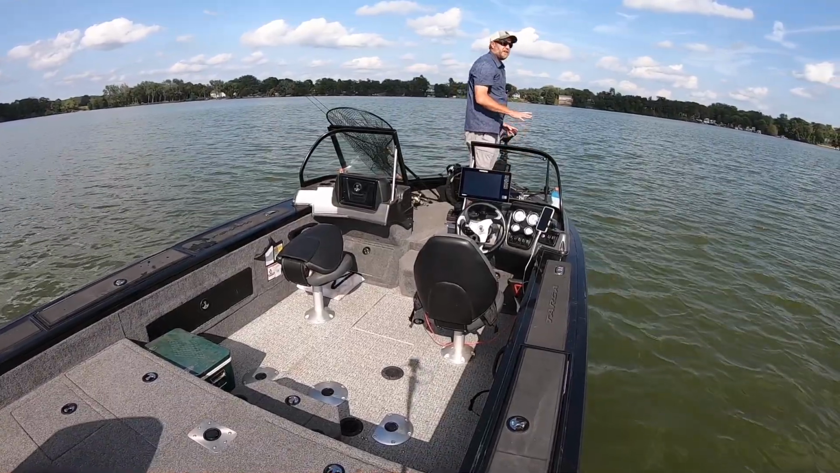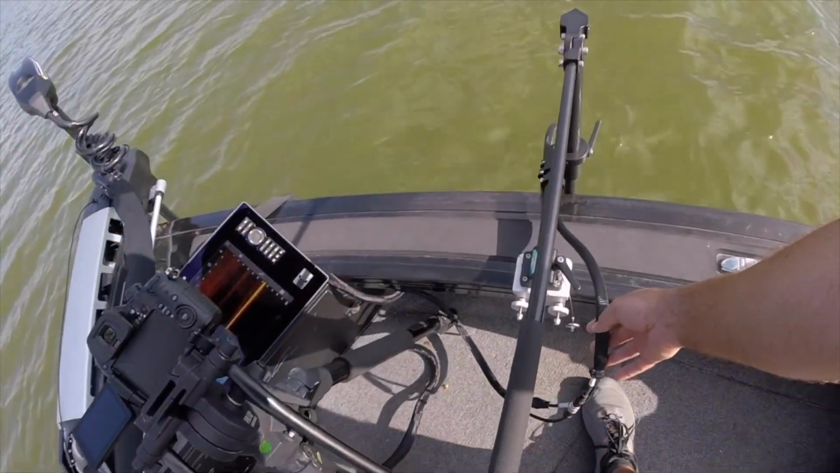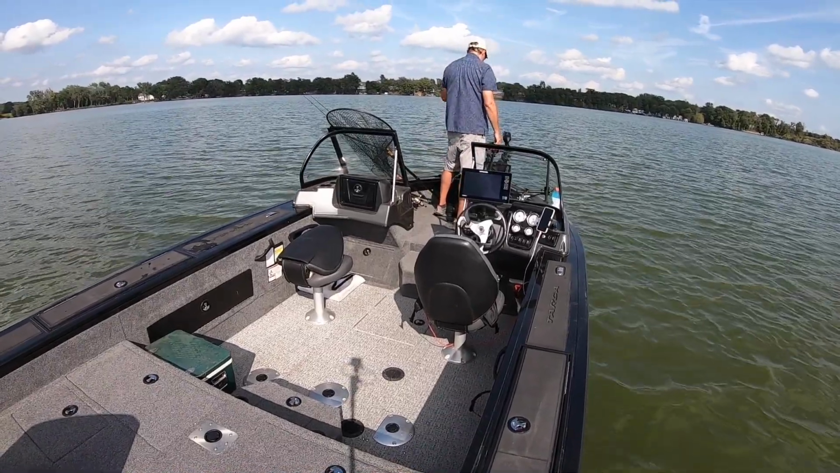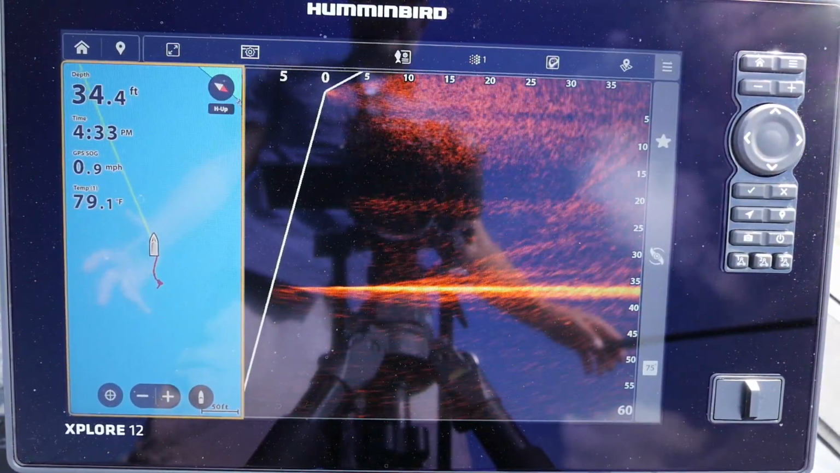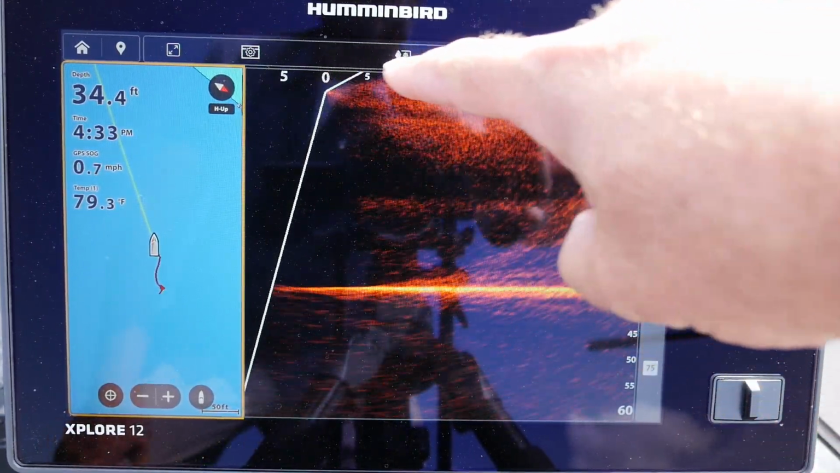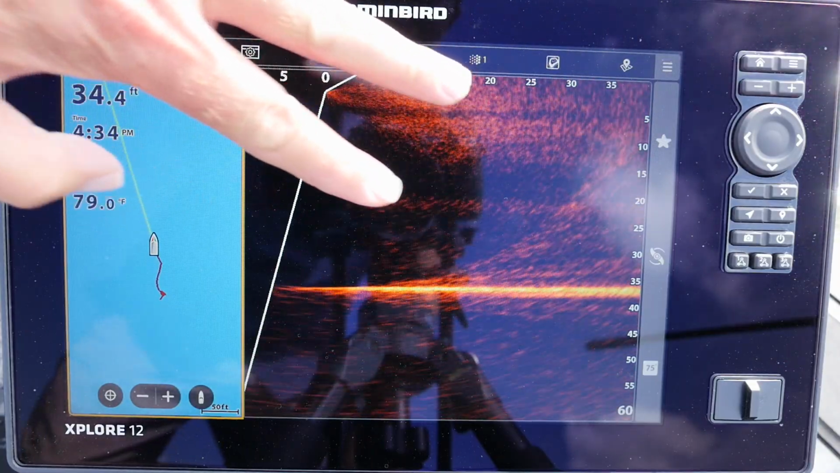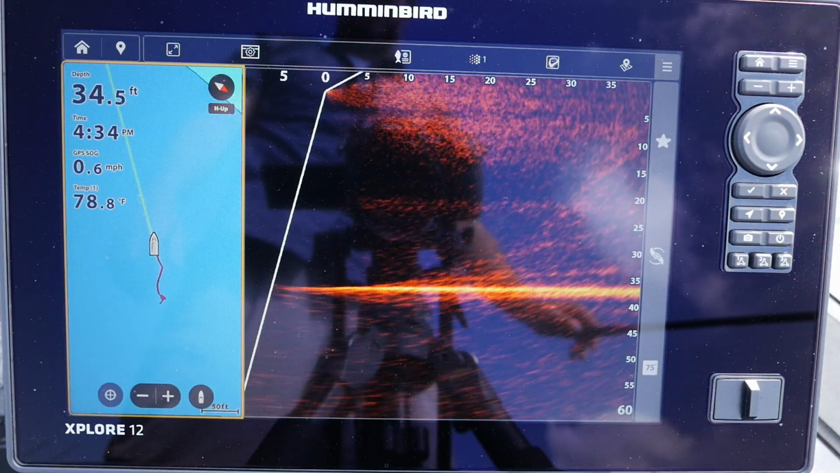The cool thing about this setup that I have is that it's hooked up right here. Hopefully you can see that. It's hooked up right to this unit right here. Now let me bring this camera up here so you can see what I'm dealing with. You can see how deep I am right now. I'm in 35 feet, so that shows you the depth of water that we're in. This shows you how far away from the transducer we are. So this is basically the boat right here. That's the transducer right there, kicking the beam out, and you're seeing a cross section of the water column. So if you're unfamiliar with forward-facing sonar, that's how it works.